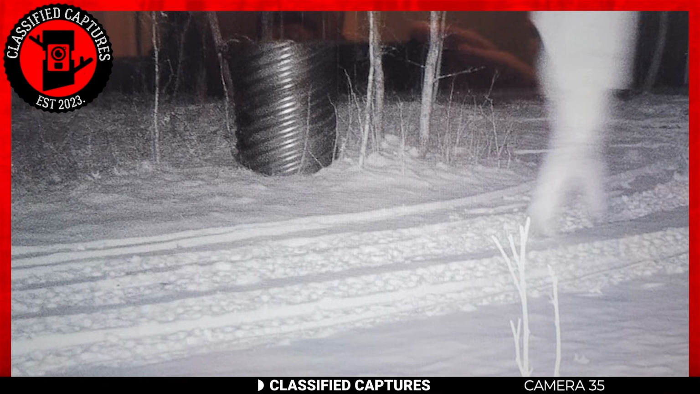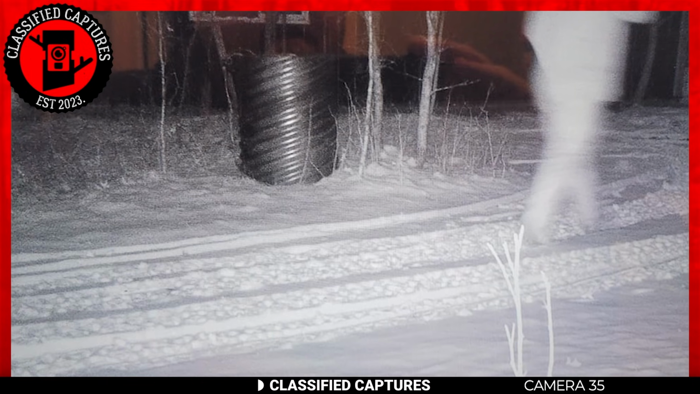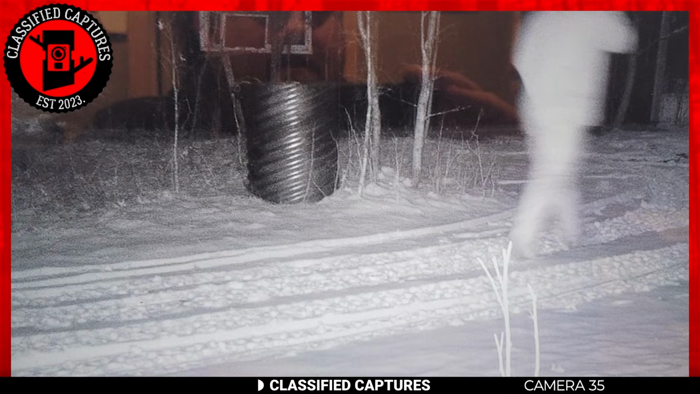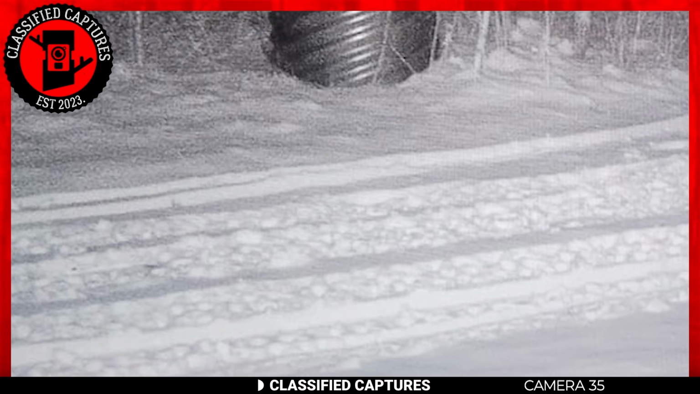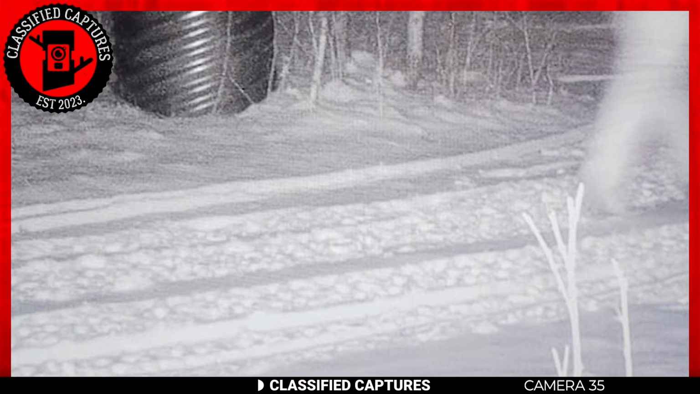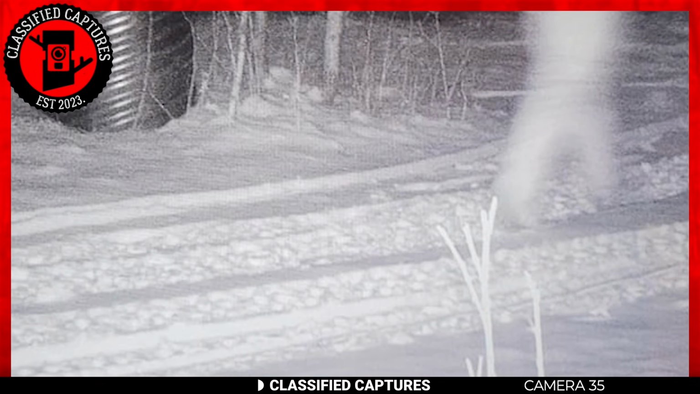On the ground, in the snow, there appear to be car tire marks of a vehicle which the uploader states were left hours prior to the photo being taken. Wondering why I'm mentioning that detail? Well, the ground is clearly soft enough for a vehicle which passed by hours ago to leave tracks, but tell me why this man or being, or whatever it is, isn't leaving any footprints in the snow.